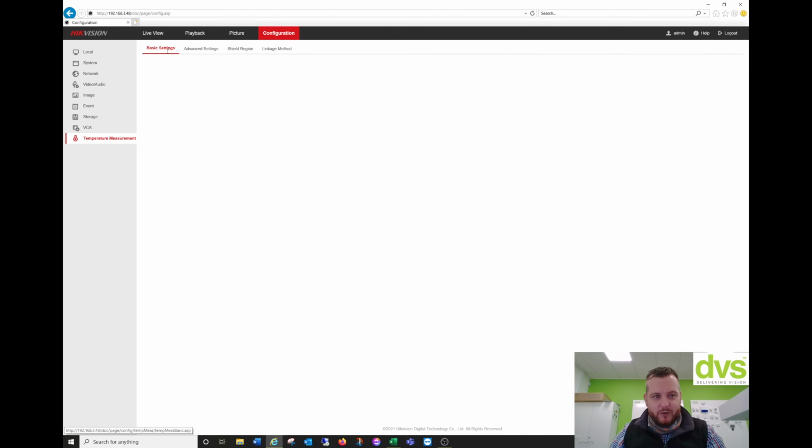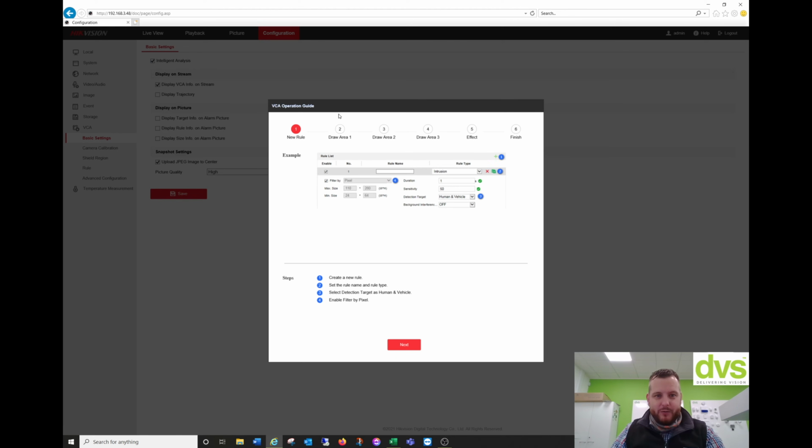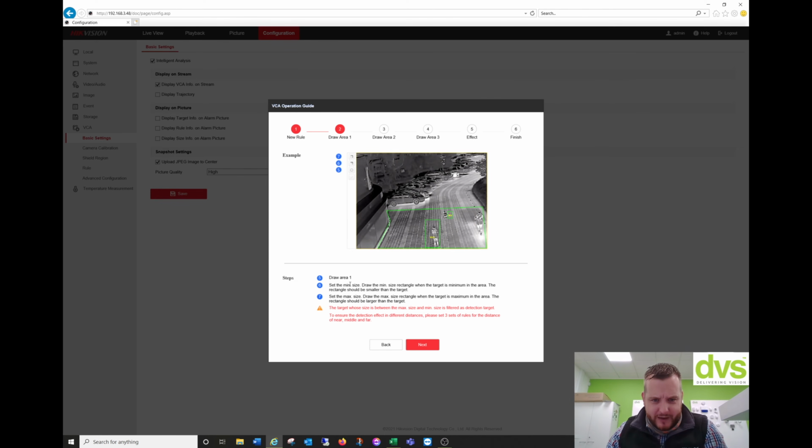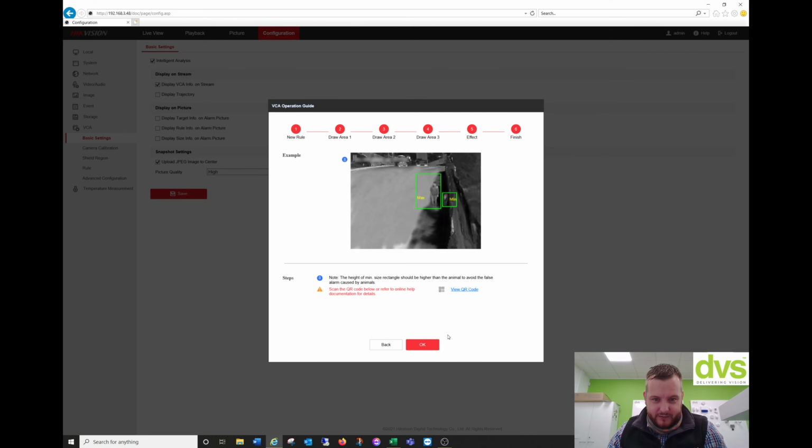Now on to the VCA, which is the commonly used application. So VCA, basic settings. The first thing we want to do is enable intelligent analysis, and it pops up with this VCA operation guide. This is like our step-by-step wizard, which is included on the latest firmware with the HeatPro, which makes the setup very, very simple. So we click next. Draw the area, set the minimum size. Just click next, next, next. It basically walks you through the effect and finish. So very, very simple. You can scan that QR code there, and it also takes you to the online help if you need it.